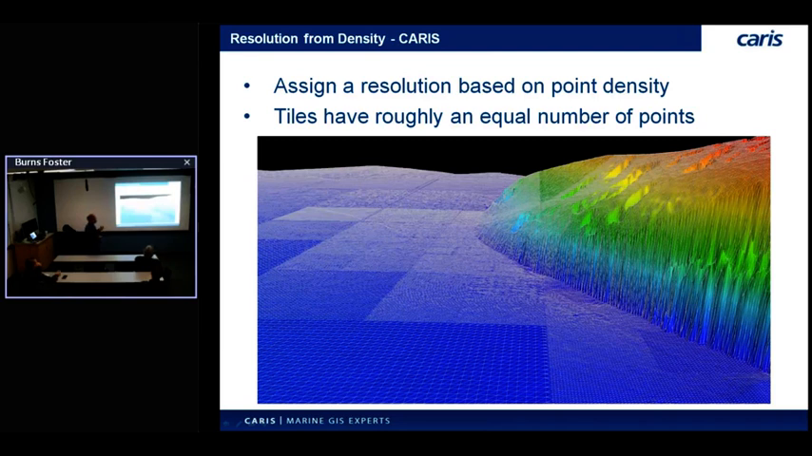But effectively, we analyze the point spacing. The user defines how many points they want in each node. So they say, I want an average of 5 points per grid node. And based on that criteria, we'll come up with the best resolution for that tile. So instead of the user enforcing some a priori knowledge about what the point spacing is, you just say, make the model whatever the best point spacing I can get out of it.